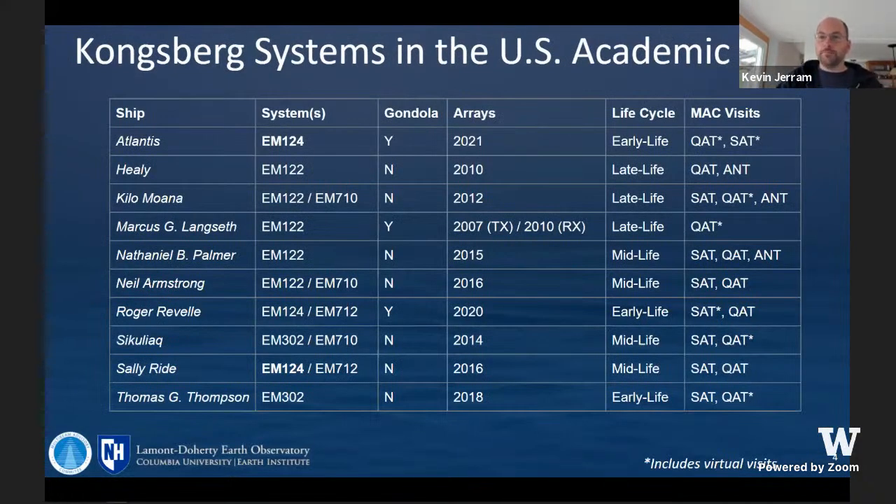We focus pretty heavily on Kongsberg hardware and software because that is the vast majority of the vessels and the systems out there. We try to provide support across the full range of life cycles. Some of them are brand new, some of them are approaching end of life.